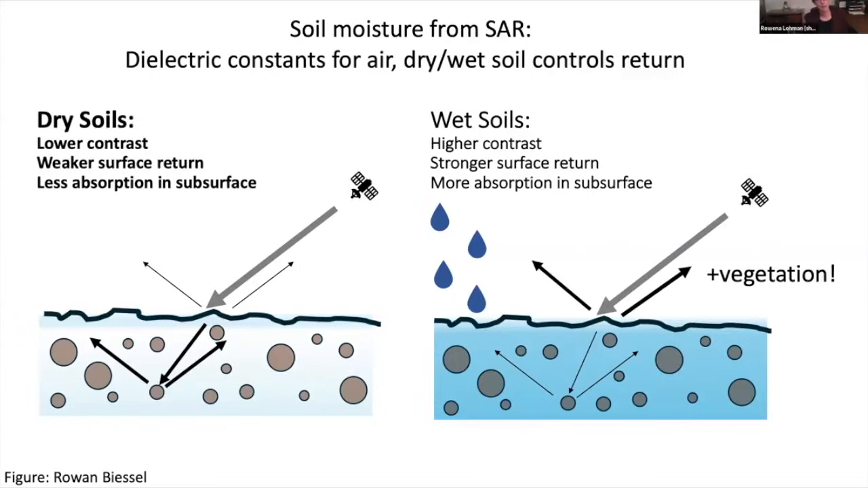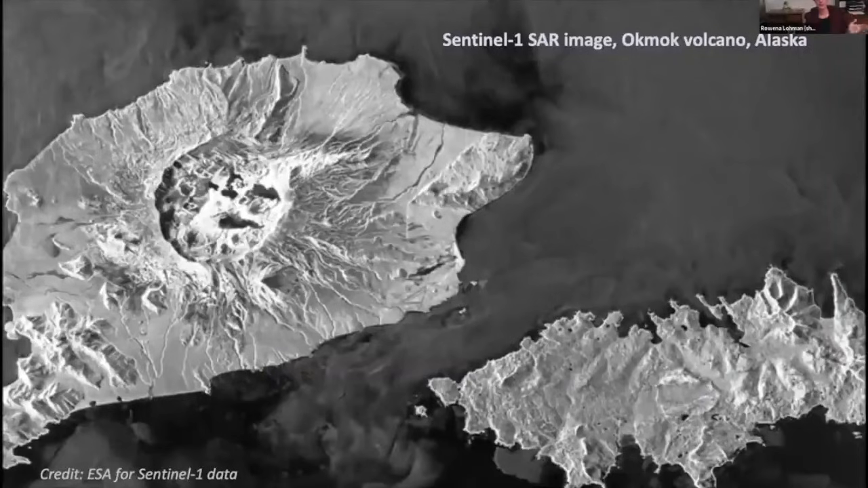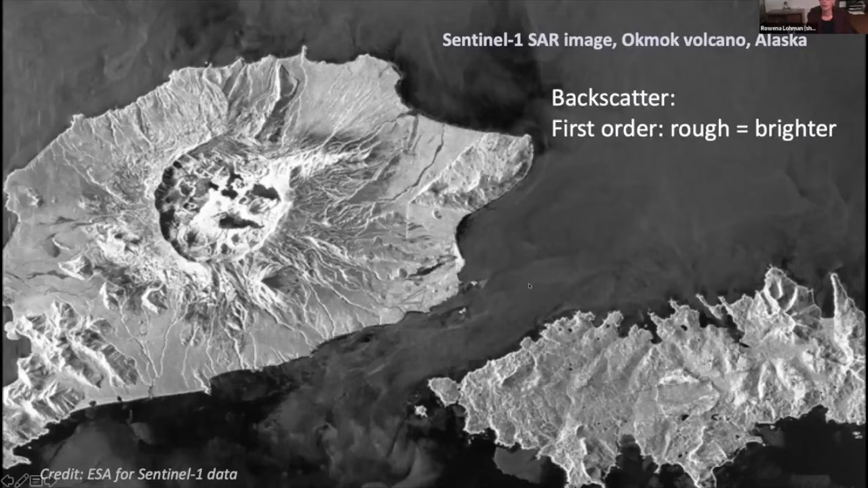And that's what we were seeing for that example in England I showed you earlier. And so again, really first order, what this brightness is sensitive to is mostly surface roughness. So these are images of Okmok volcano in Alaska, where I think we've seen some data from this already today. And again, rough surfaces that are leaning towards the satellite, at first order,